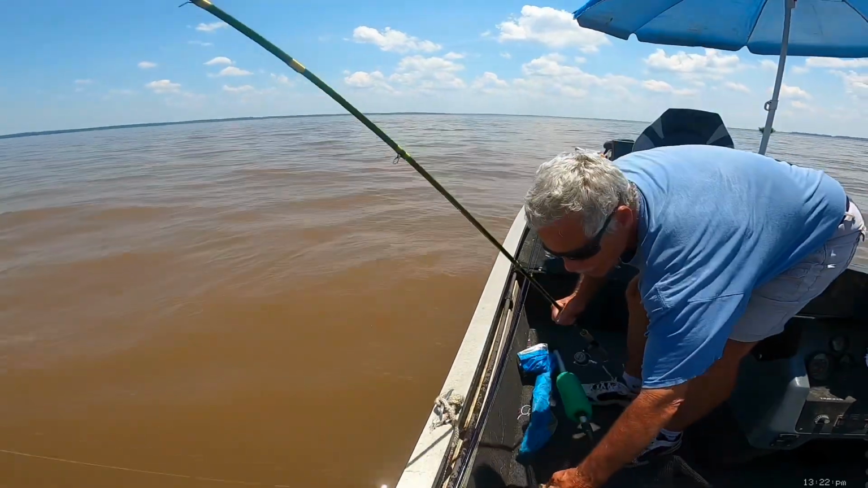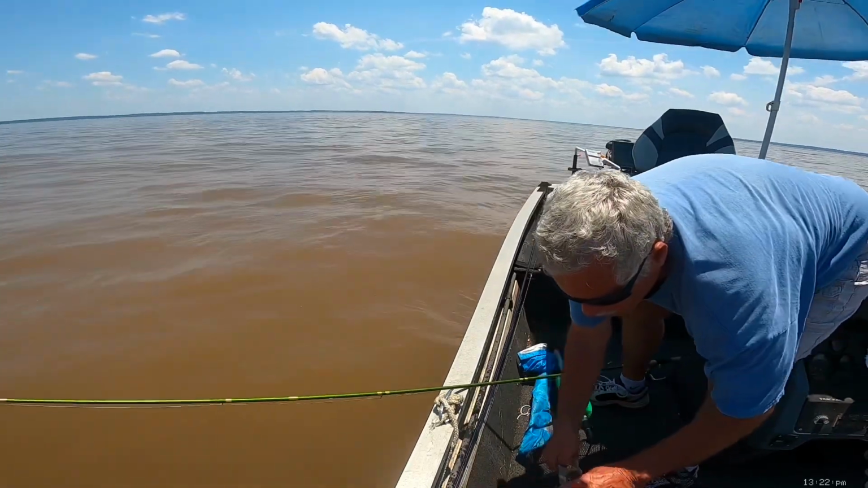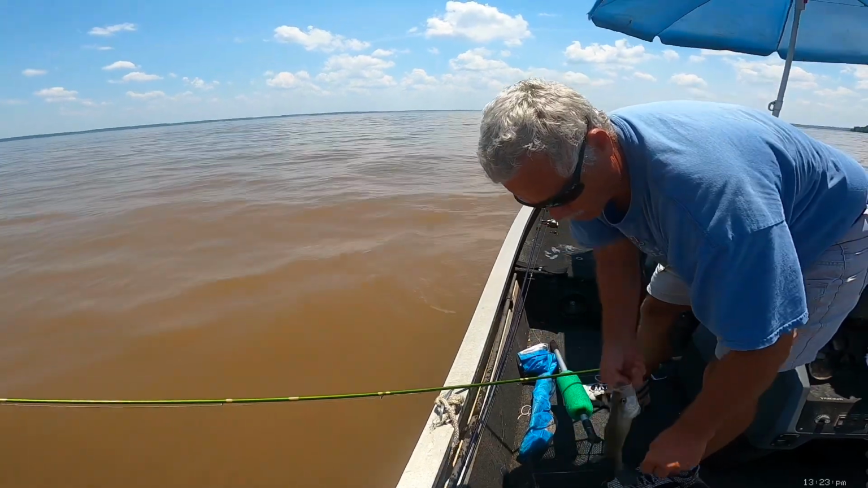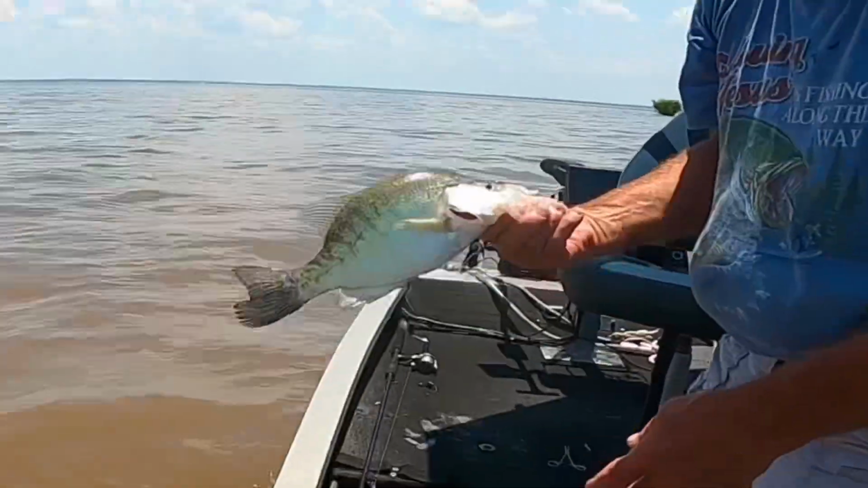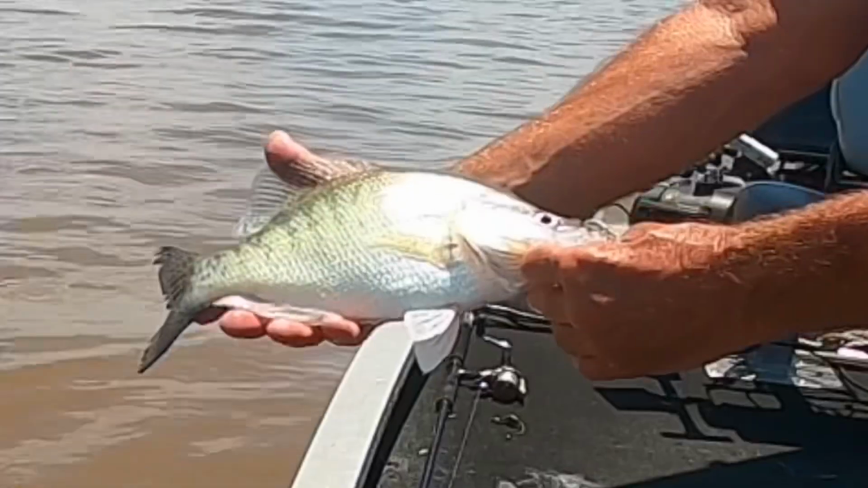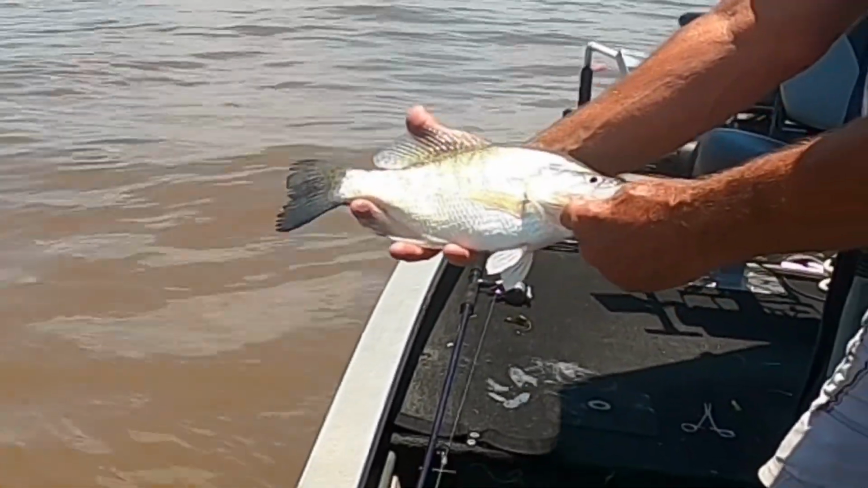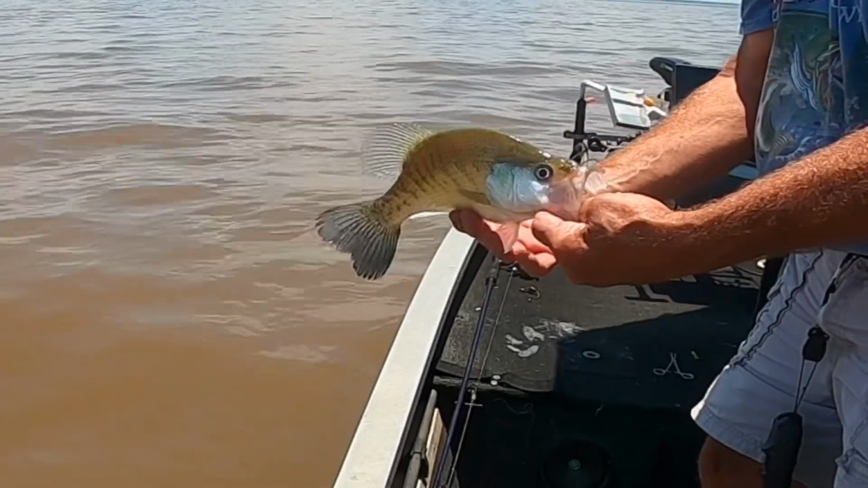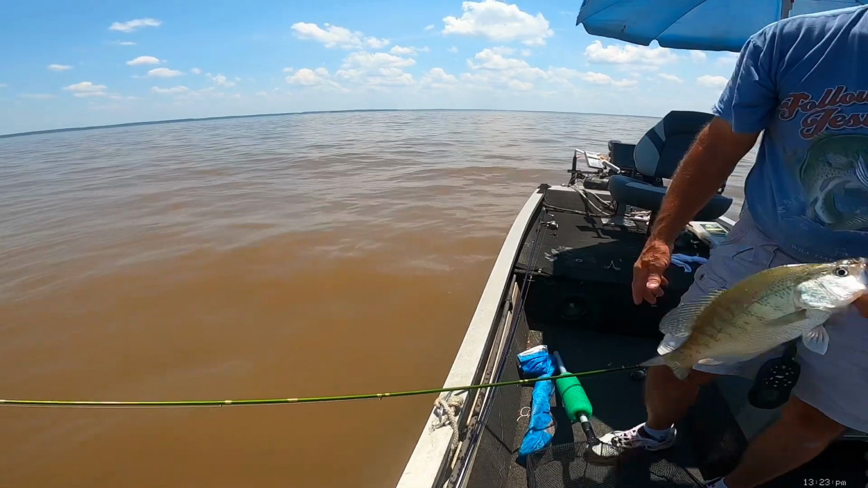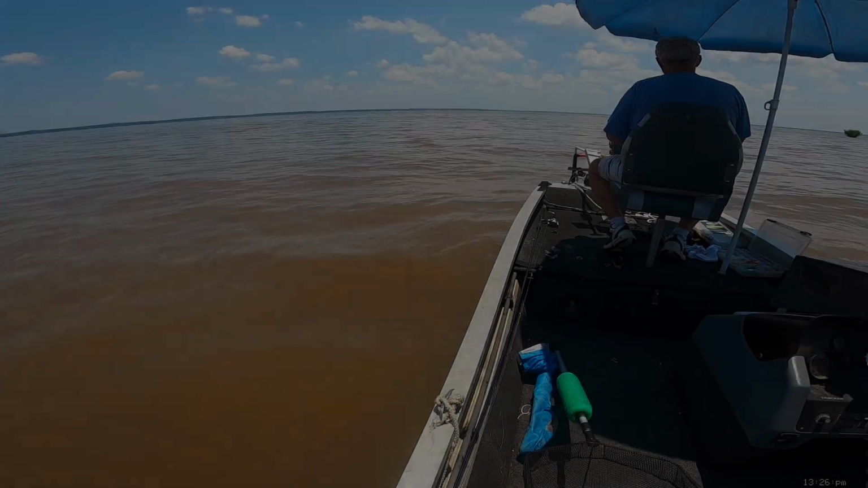I'm gonna tell you what, guys, I'm so blessed to live on a fishery close by that's got fish like that all day long. I mean, I tell you, the Ross Barnett to me is definitely a premier crappie lake. I catch fish like this almost every weekend. I still haven't caught that 3-pounder yet, but I've come mighty doggone close. I'll take that all day long.